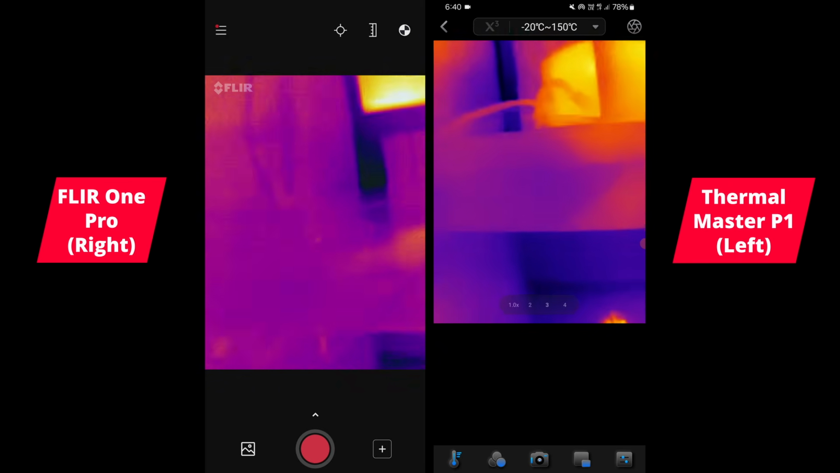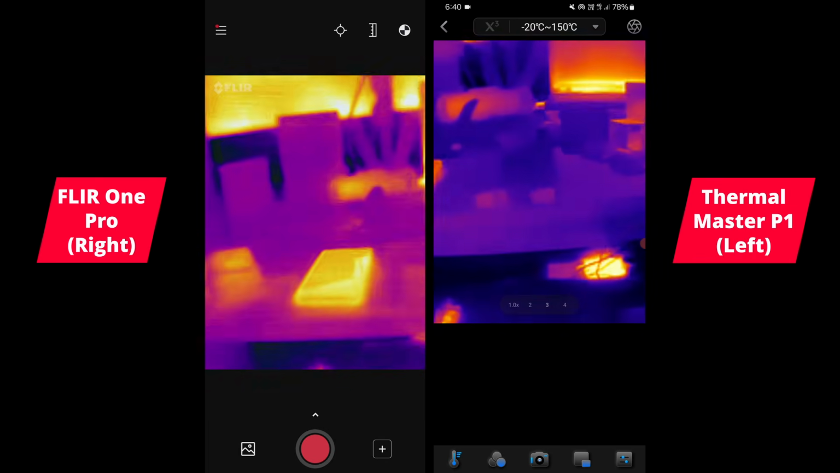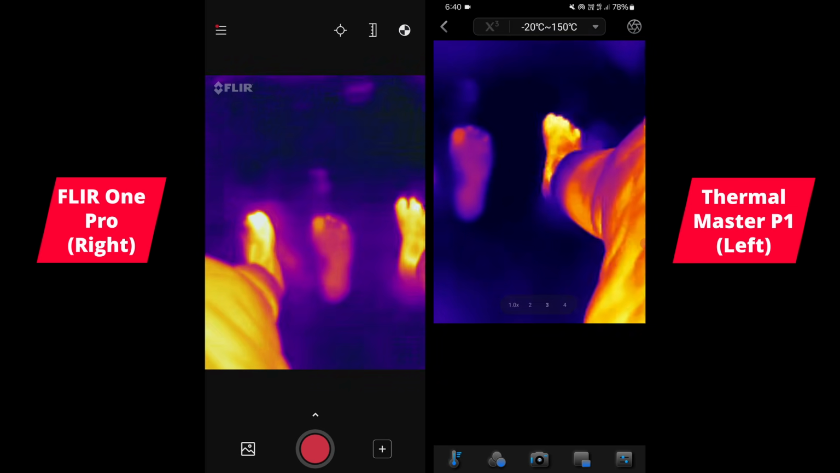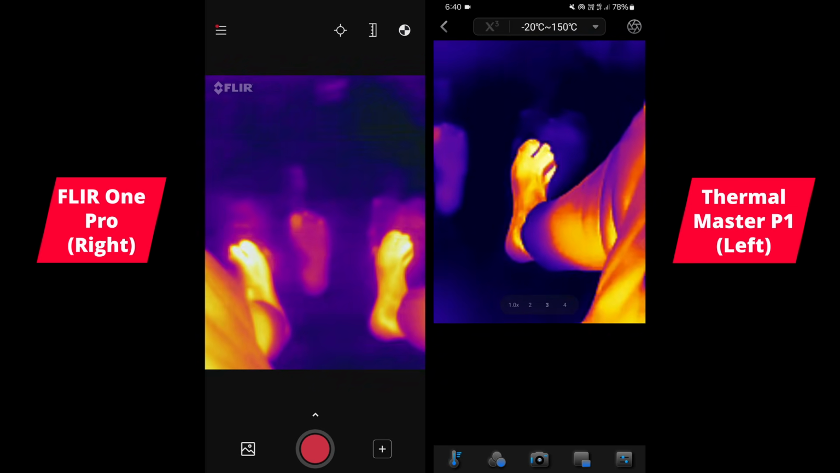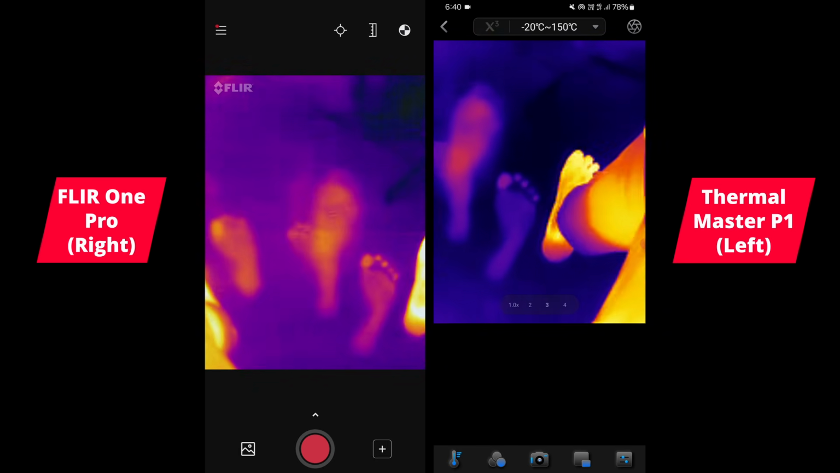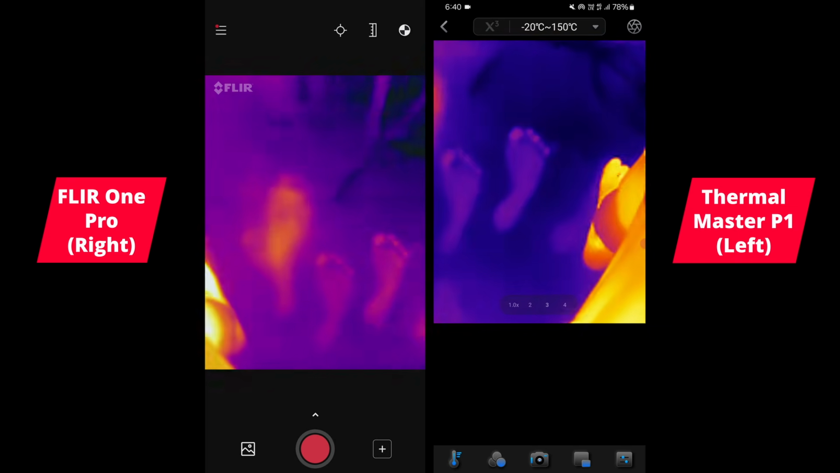When you get closer, you might be able to make out some more details on each, but yeah, here's a phone on the desk. And the cool thing about these cameras is that you can also see footprints. You can see where people have been walking, animals, if you're into animal spotting, droppings and stuff like that as well.